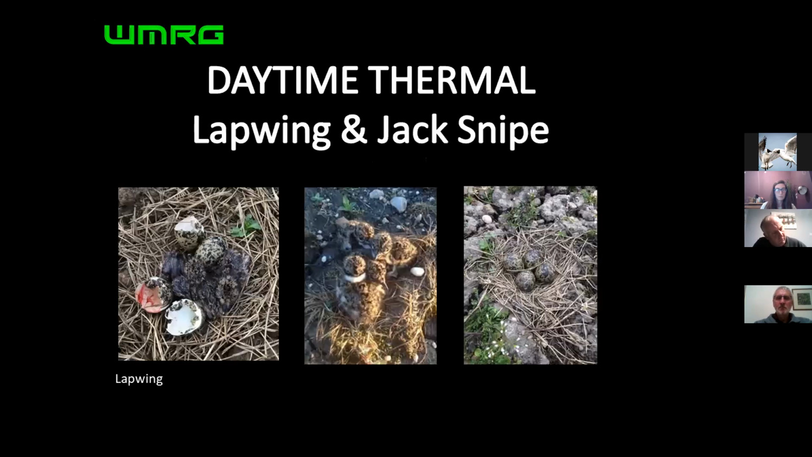These are some of the photos from that morning with the gamekeeper. And as you can see, the different stages that we actually found, as well as wandering chicks. So the next year, I think we actually managed to get another thermal imager. And in the second year, during the 3 sessions, we found 96 chicks using it, plus nests with eggs, freshly hatched chicks again. So it showed that it was a real success.